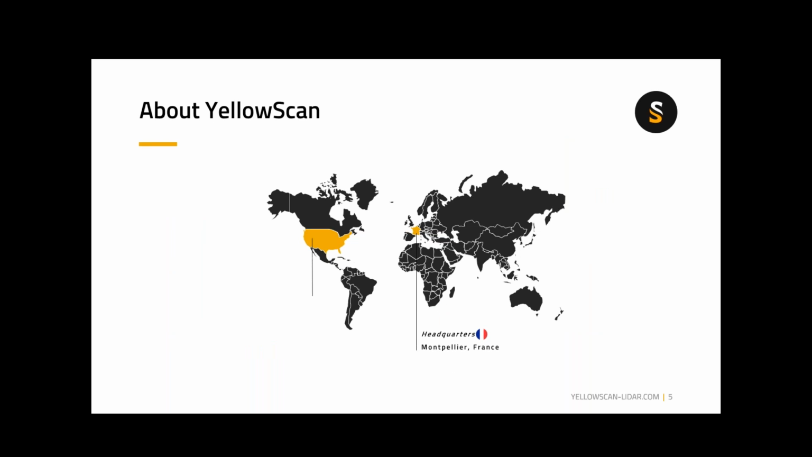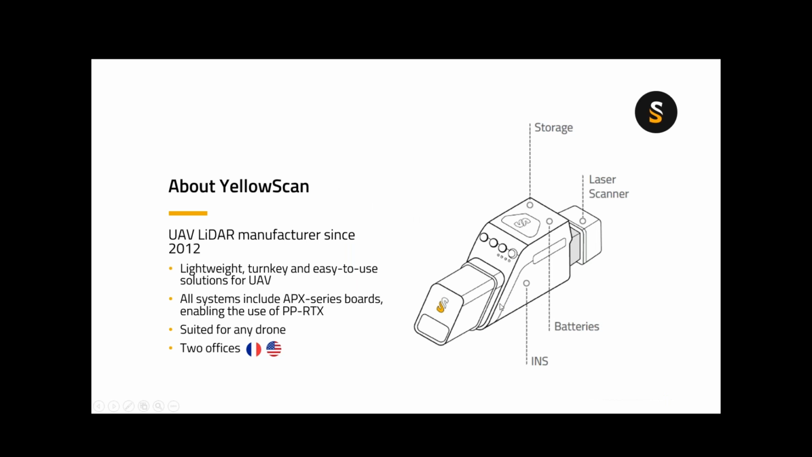Let me back that up for just one second, actually. What I didn't mention here is that all of our systems have included in them a Trimble or Applanix APX series board that ties us even closer to the Trimble family.